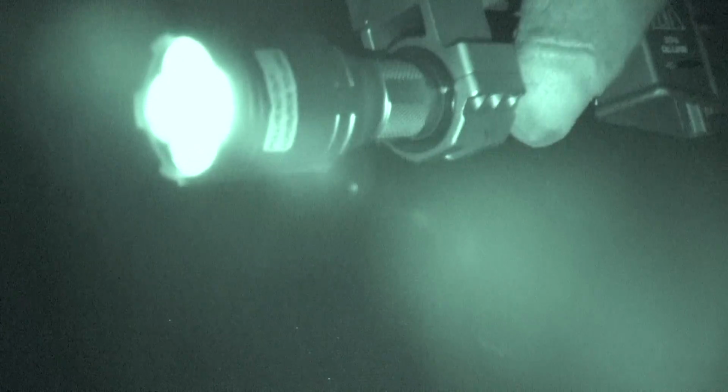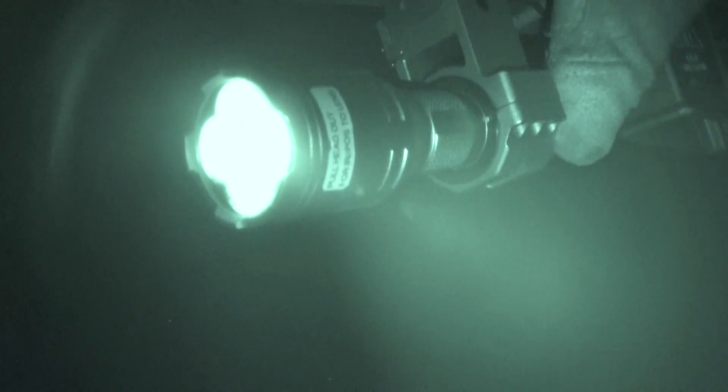Now I read a report, some dude said, well, I don't like those red glowing LEDs because of a tactical situation. Someone might be able to see them. I'm like, dude, no one's going to see those. Come on, get real, dude. You can't see them with a naked eye, hardly. Now, as I show them into the camera, you can see them, right? That looks like the regular flashlight's on.